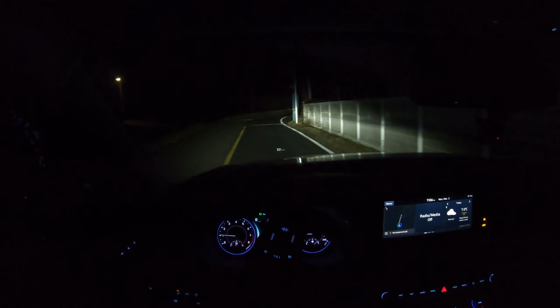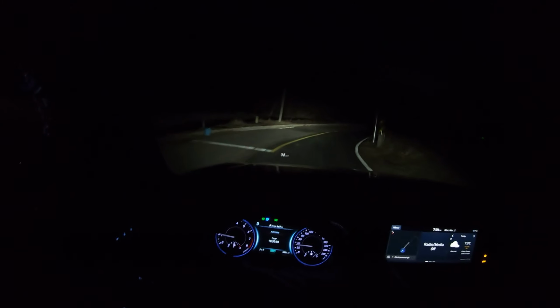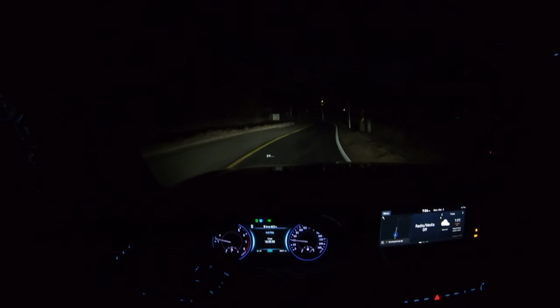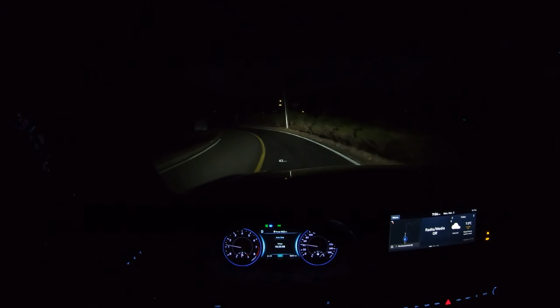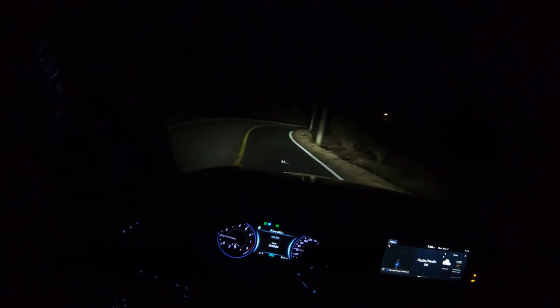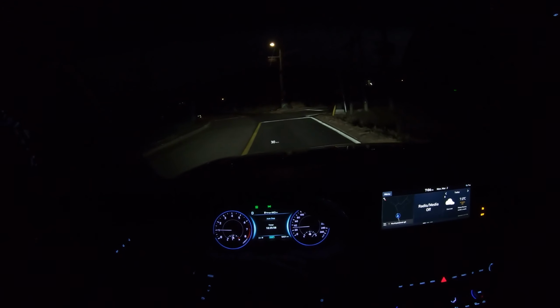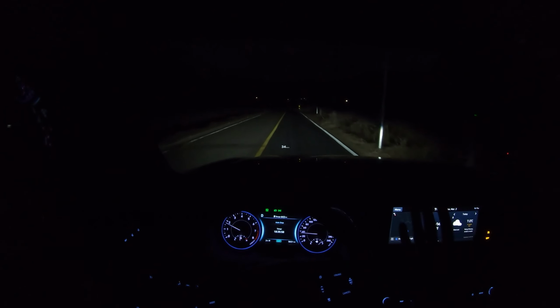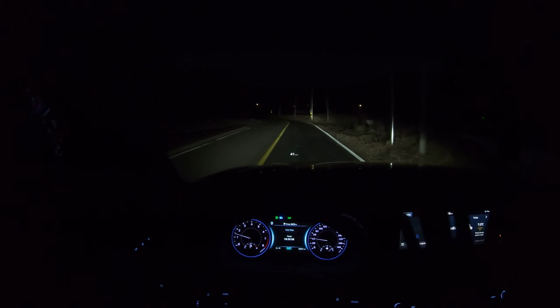I hope there's a car coming this way because I just want to show you it turning on or turning off, but now it just automatically came on because it's dark in here. So I think this will rarely just come on. So will it turn off? Yes, because there's a street light, it just turned off. Will it turn back on, please? Yes, it turned back on. So it's sort of like an on or off system. It's not an adaptive high beam system, just like Audi's or BMW's.